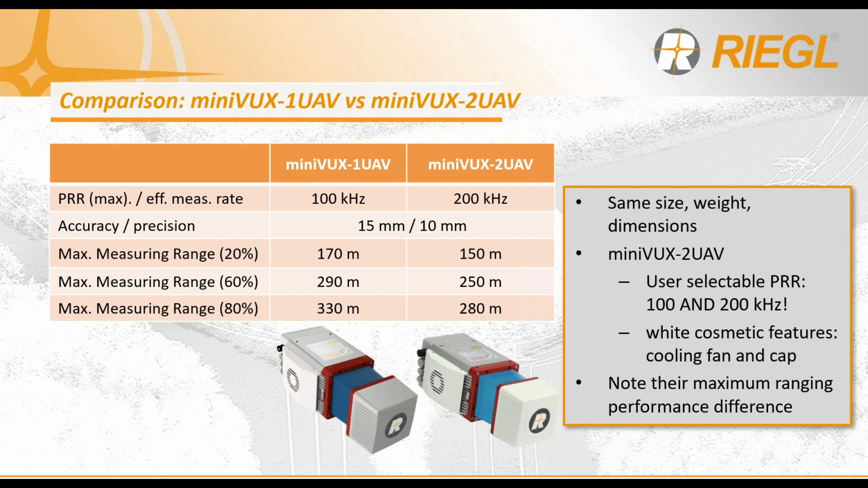I do want to note the maximum ranging performance difference between the two.